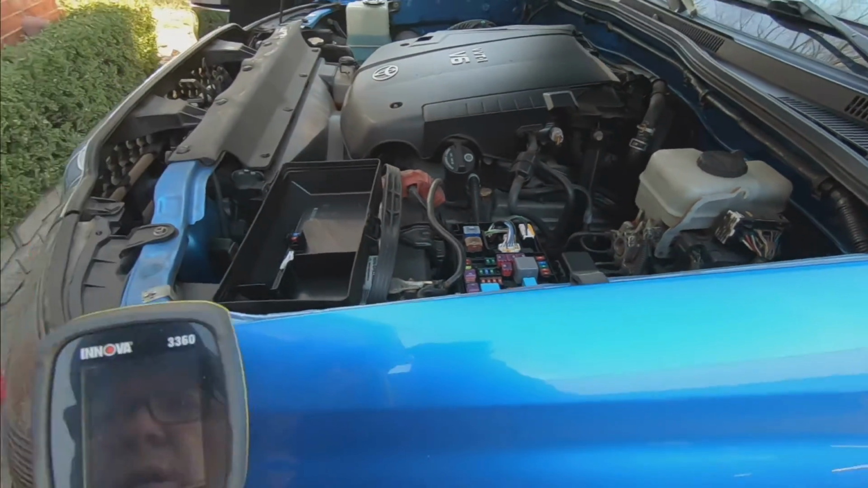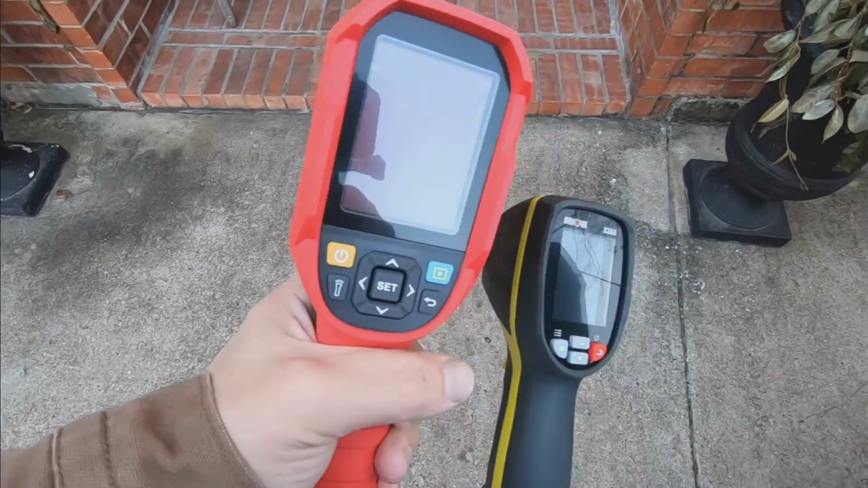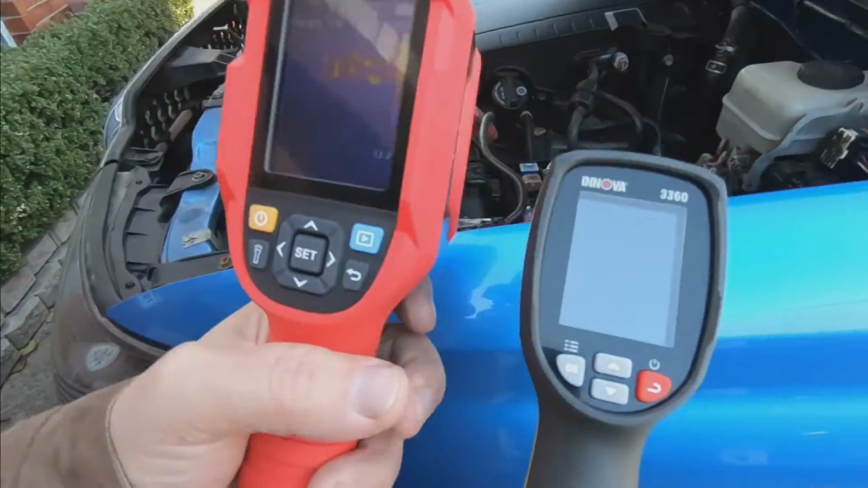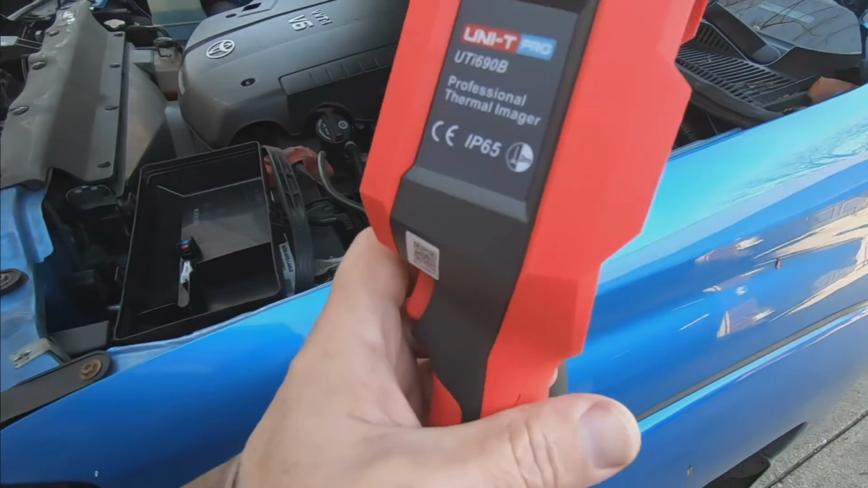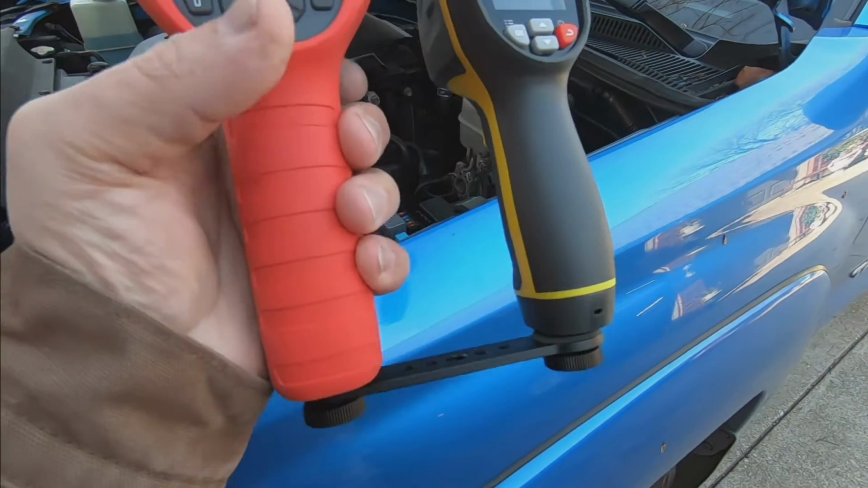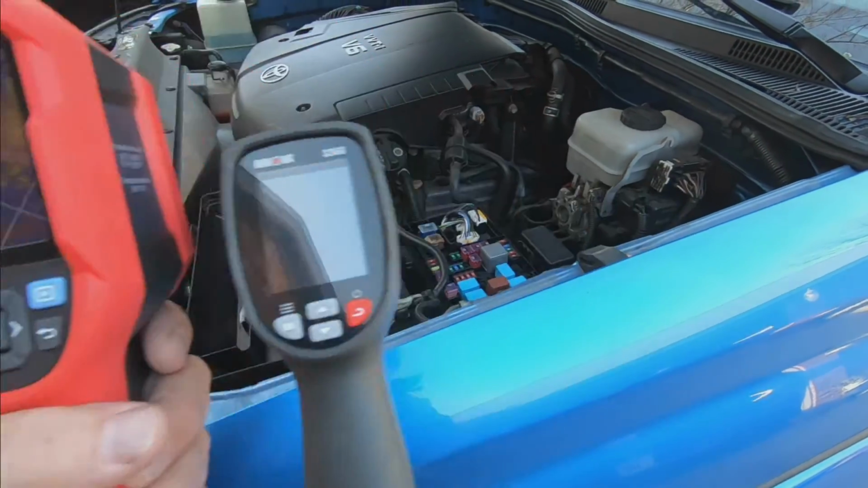Anyway, that's about all I've got. I think for the money, this is hard to beat. I'm going to take some pictures of the same things with both the Innova and the UNI-T, so that you can kind of get an idea of what these things are capable of.